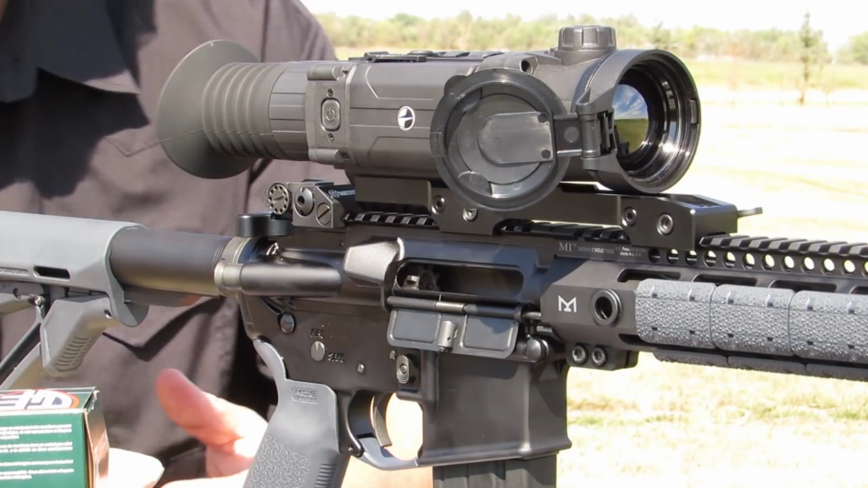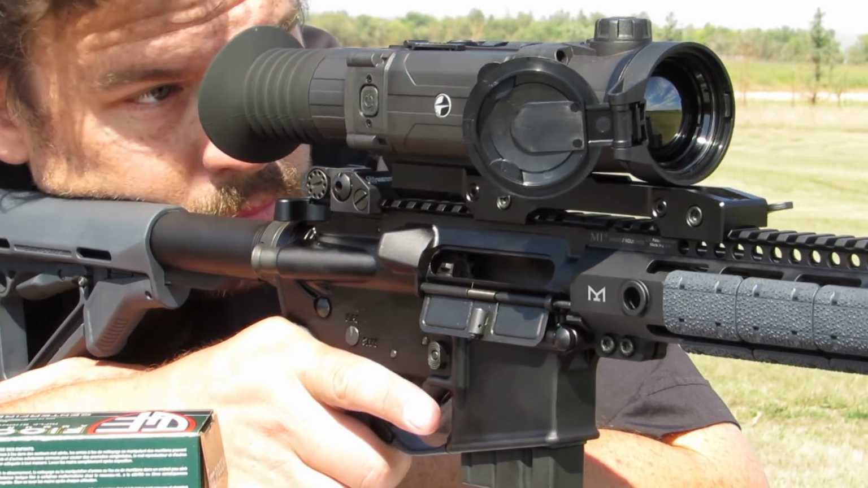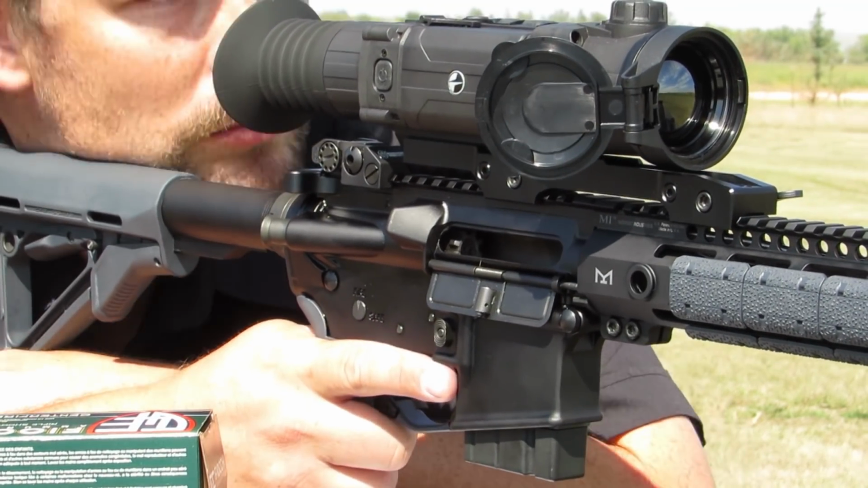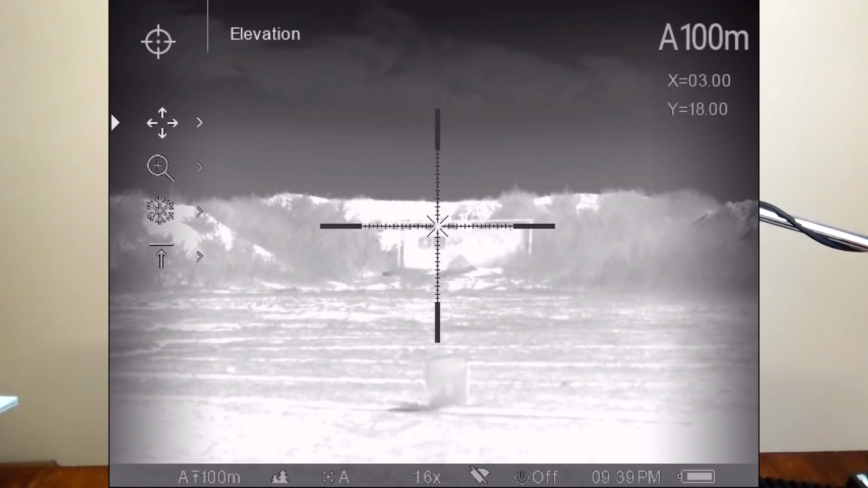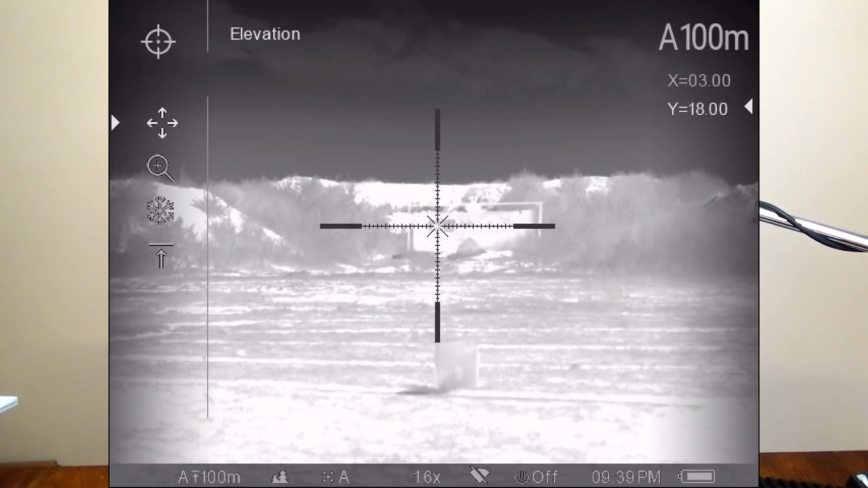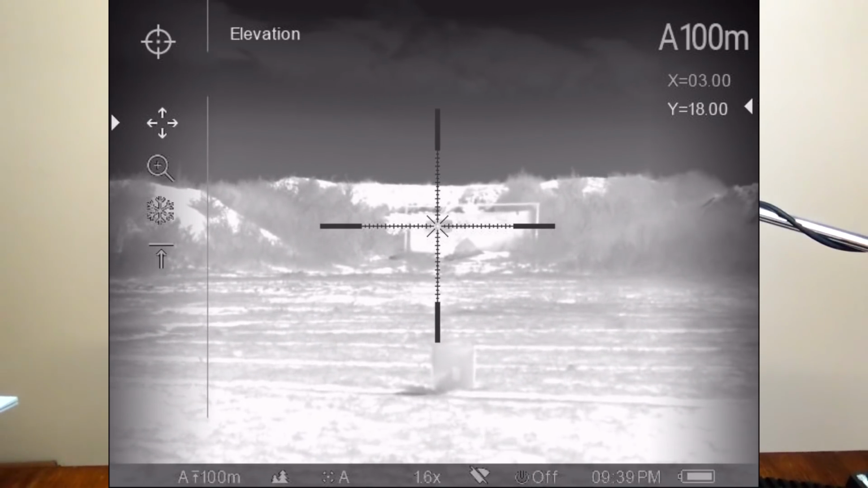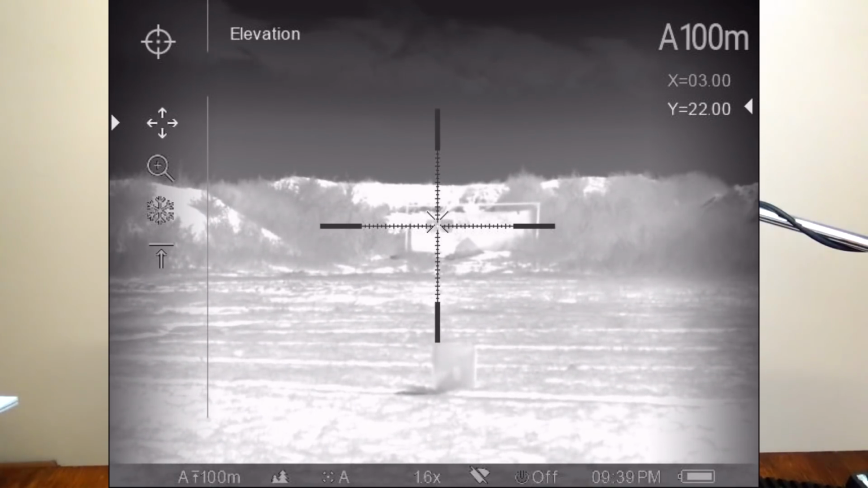And zeroing, let's talk about zeroing real quick. I did mount it on this Midwest Industries. It was relatively intuitive. It was actually pretty simple. And that was what I was dreading because I hate reading through instruction manuals. And I only had to read like 10% of it. And I was like, oh, I get it. It's on an XY axis, and it has a little thing. And then you basically put your reticle on the center of the target, and then you move this little X using the little menu and the arrows in here. You move the little X to go where that bullet was, and then you save it, and then it adjusts.